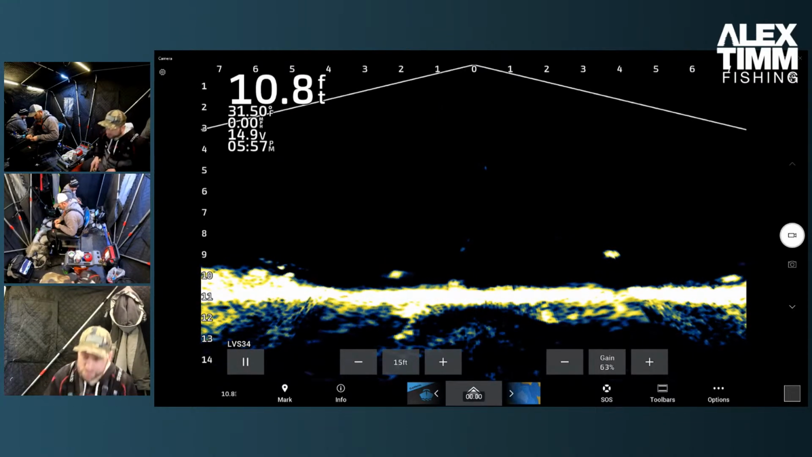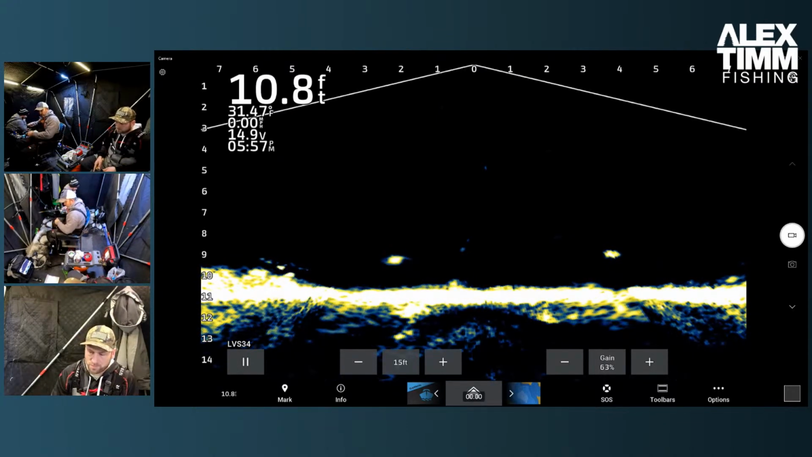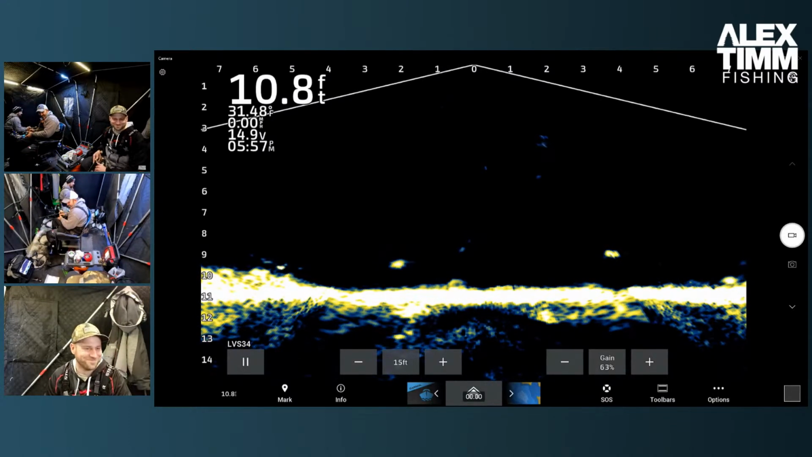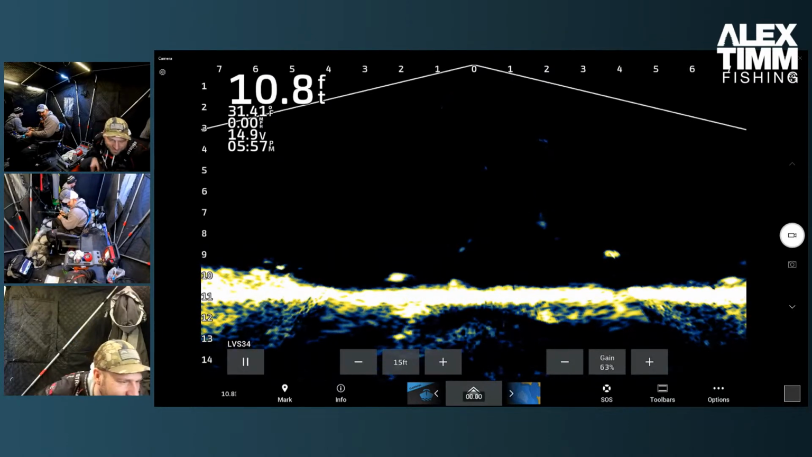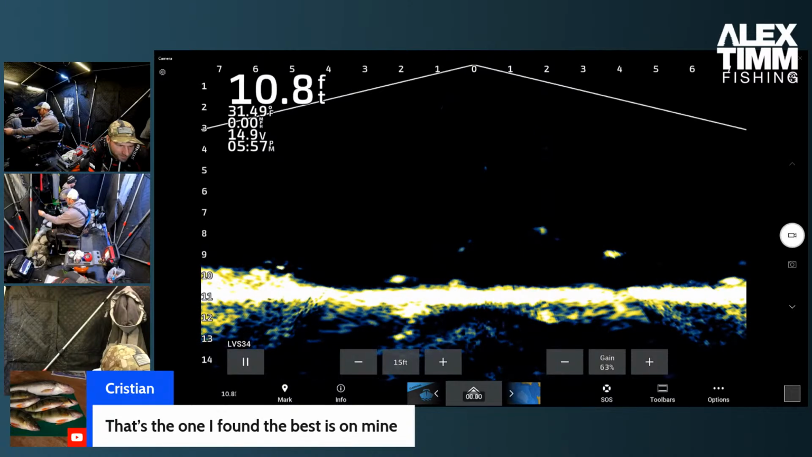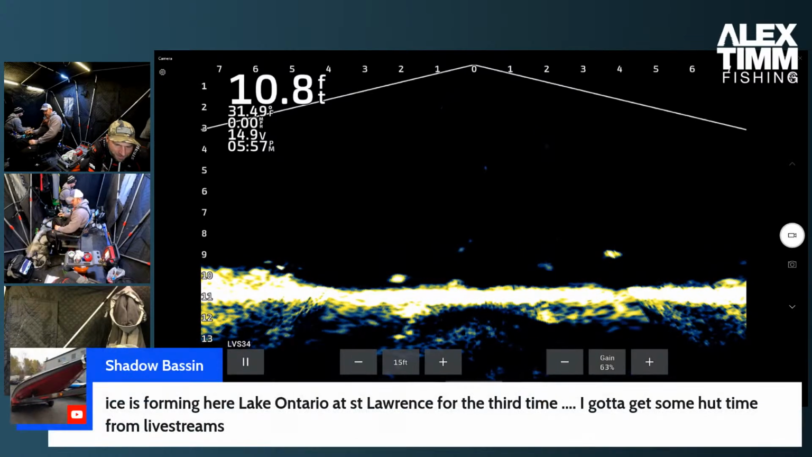There's a lot of trains, planes, automobiles. All right, what do we got? That's the one I found is the best on mine. Ice is forming here, Lake Ontario at St. Lawrence for the third time. I got to get some hut time from live streams.